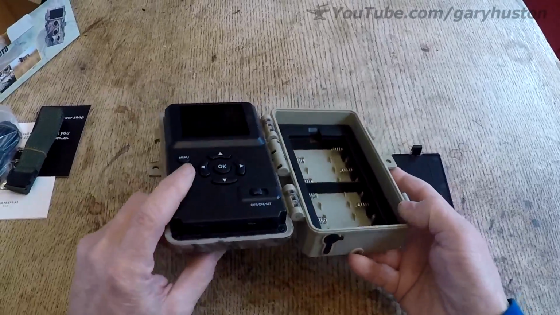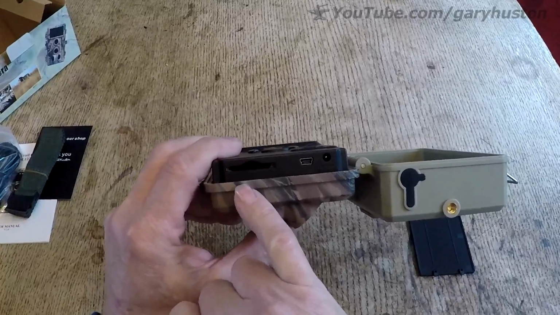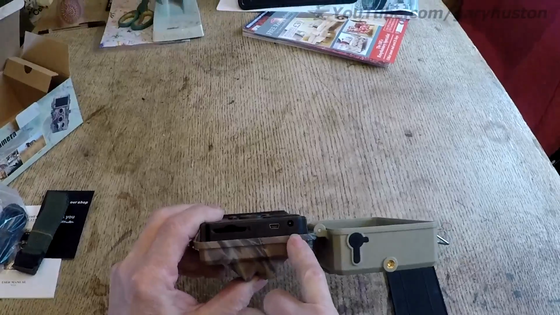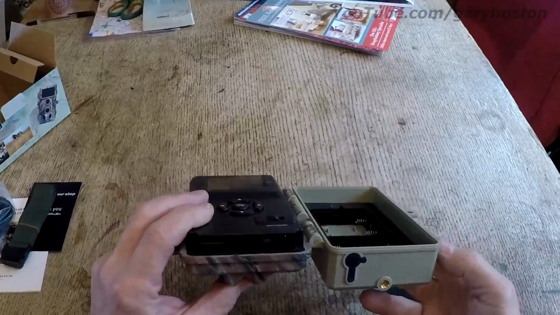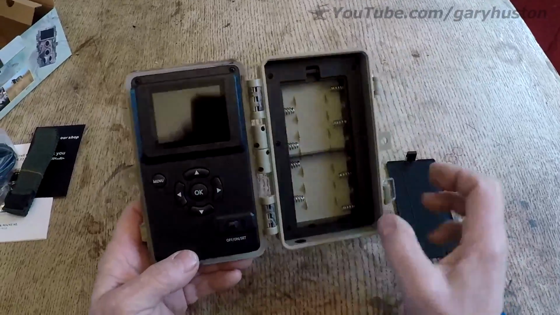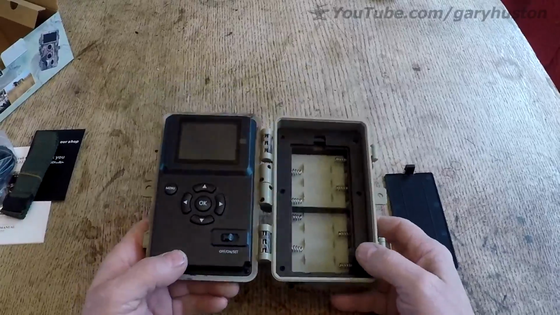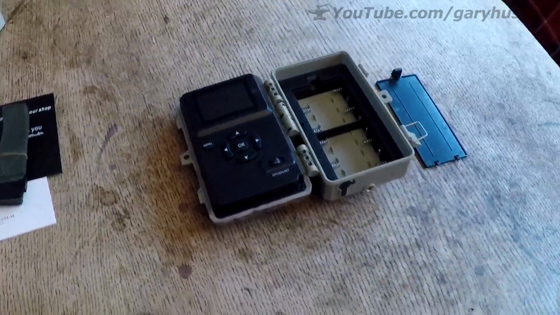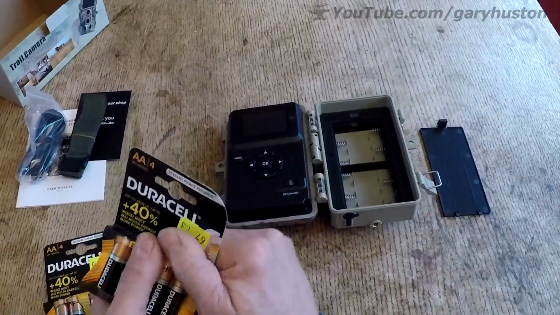It takes 8 AAs, and on the bottom here you've got your SD card slot, your USB port, and your mains charger, or your transformer charger hole, which will go up through that hole there once you take the cap out and it's all closed up. So let's get some batteries in and the SD card. We can have a little play about with the settings.